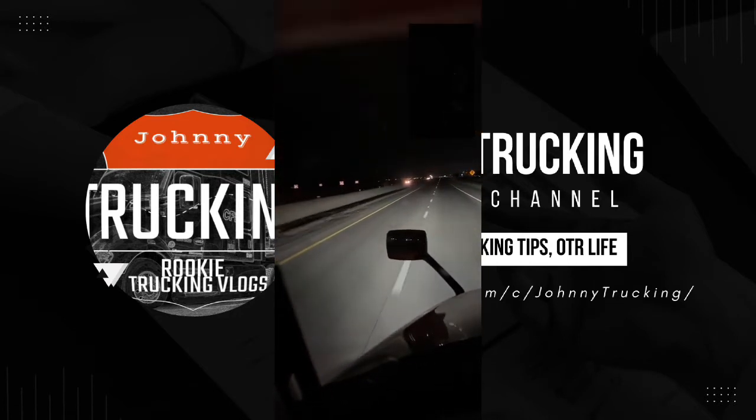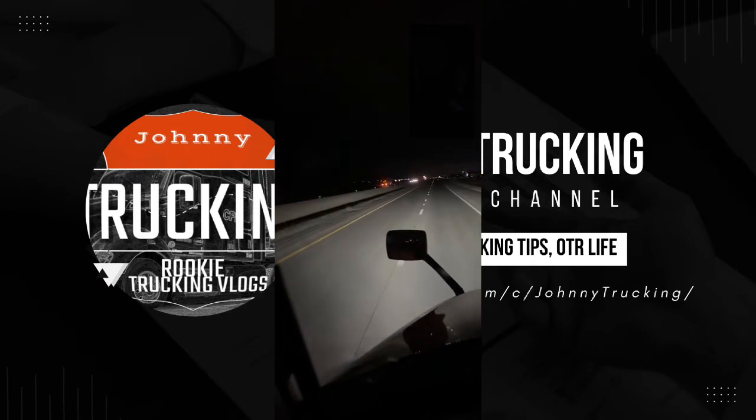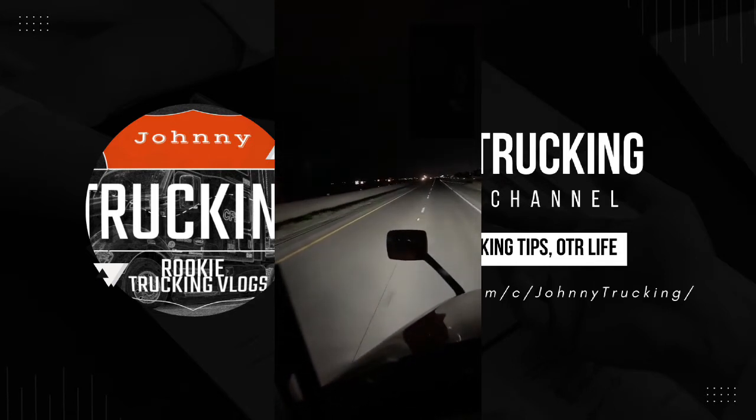You can barely see me in the camera. I am here. You can barely see me. But that's how it is out here, when it's just your headlights and everybody else's headlights that light up the road. This is what it looks like.